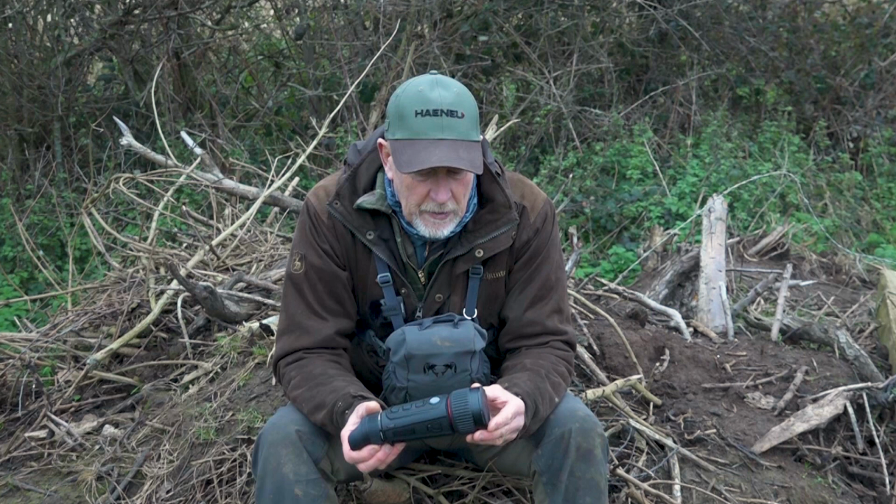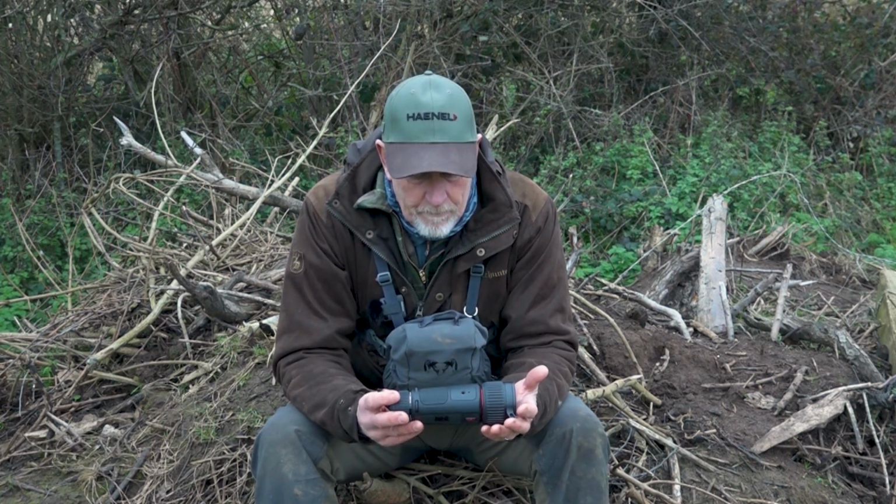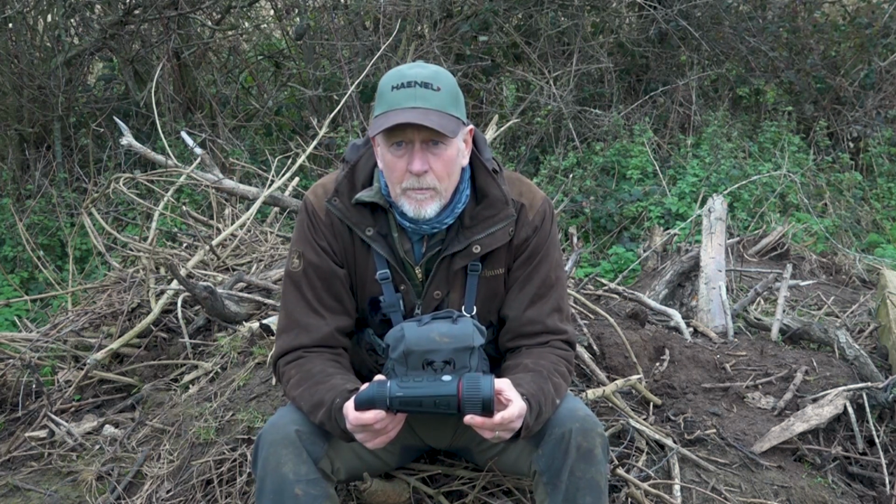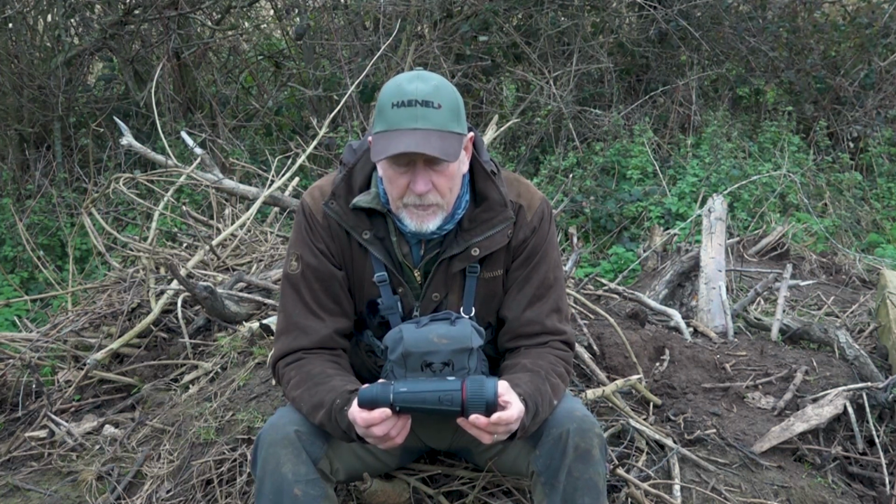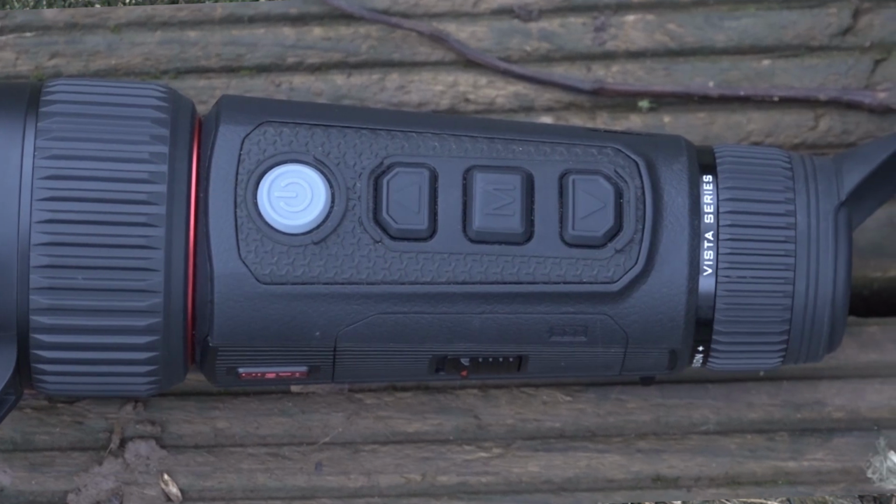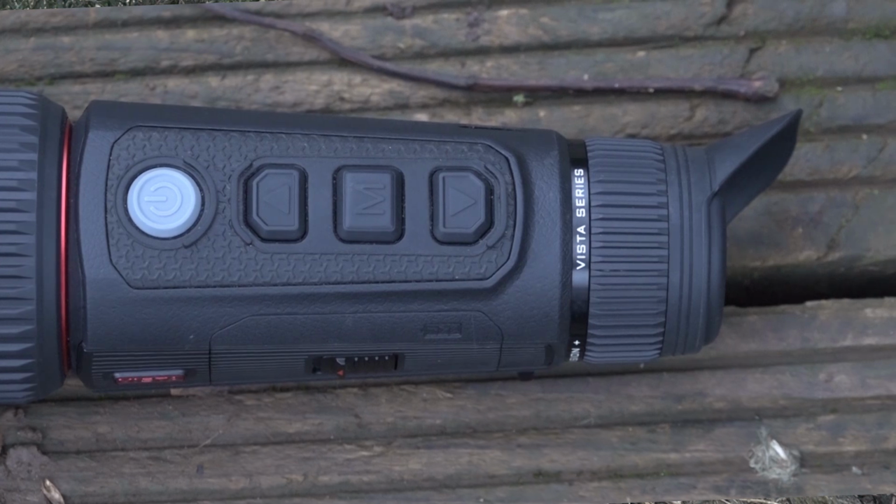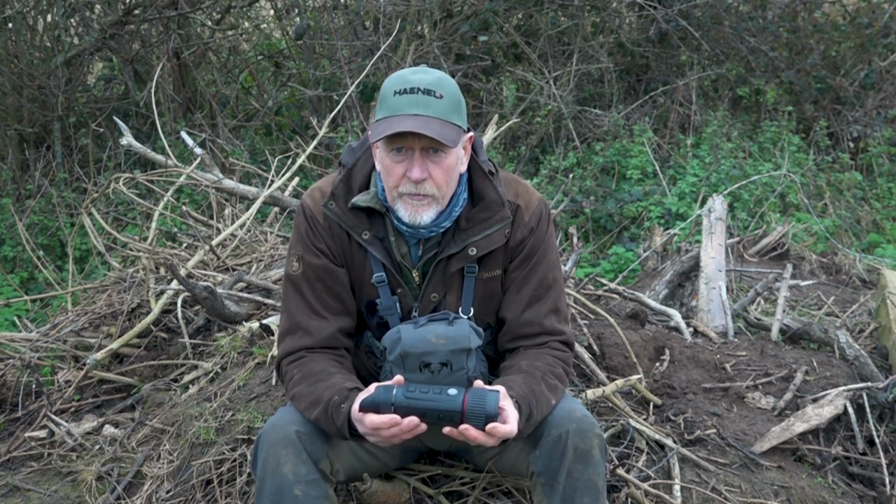So this is the top of the range. This is the H50R. Again, a unit that I am mightily impressed with. So, the features that appeal to me. First of all, this is very similar to the Vista Lumi that I did a review on last week. What I like about it is the controls are all broadly speaking the same. Very intuitive, fit nicely under your fingers.